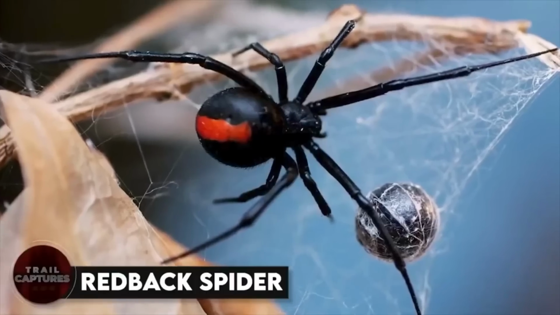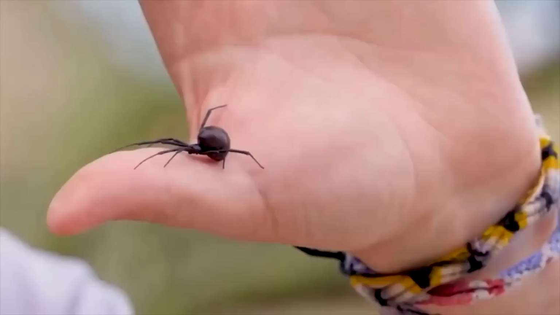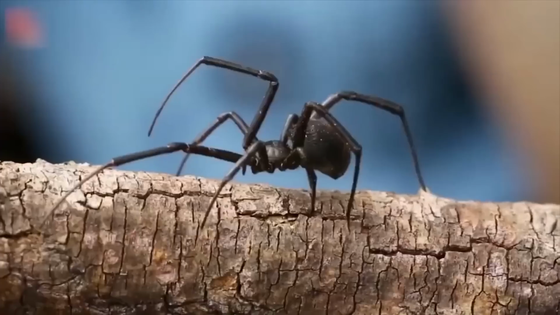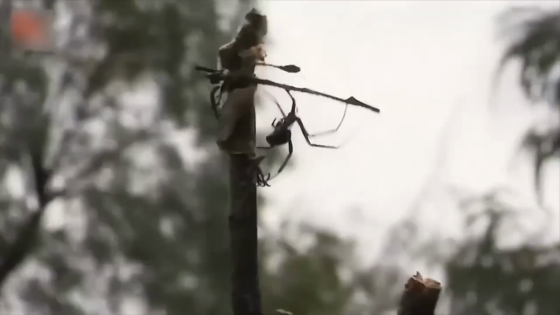Redback spider. These pesky little creatures are found all over Australia, and their bite can be a real pain. Their venom is no joke. It can make you feel like your whole body's on fire. That's why it's important to keep an eye out for these sneaky spiders and make sure you're not their next victim. But here's the thing.